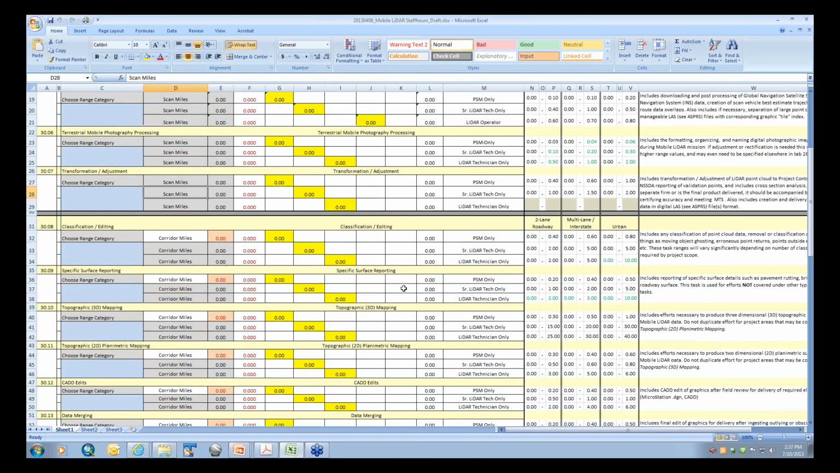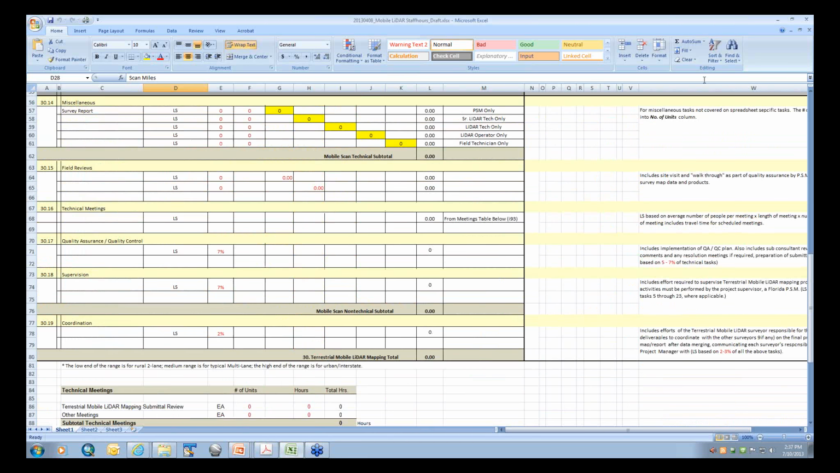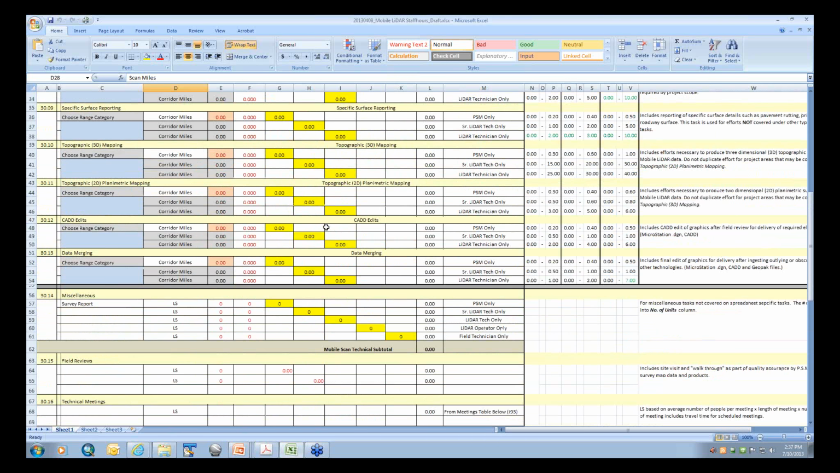But basically this spreadsheet allows us to estimate the number of staff hours it's going to take, and the way we use it is the project managers and the people that are working with this, quite often now that they're new to it, will call me and I'll help them estimate a project, and we'll put it into this standard workflow.